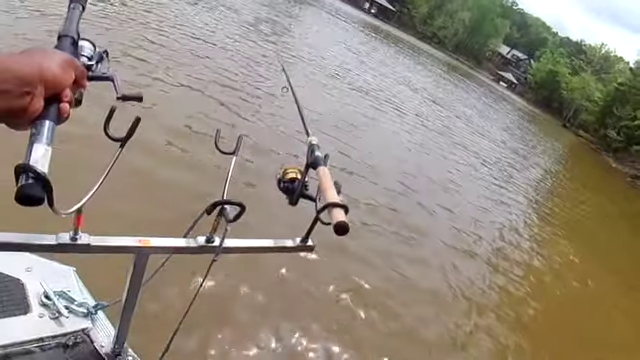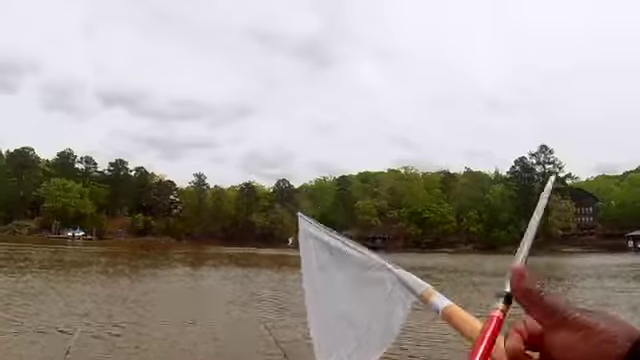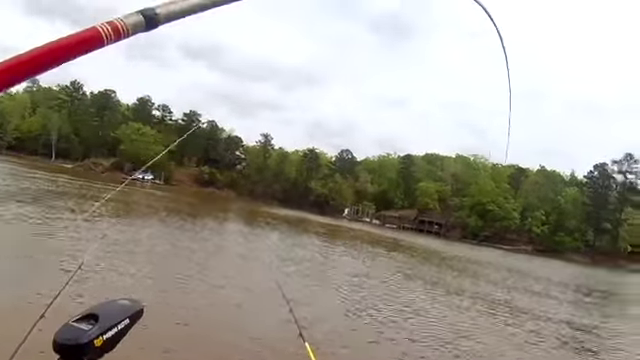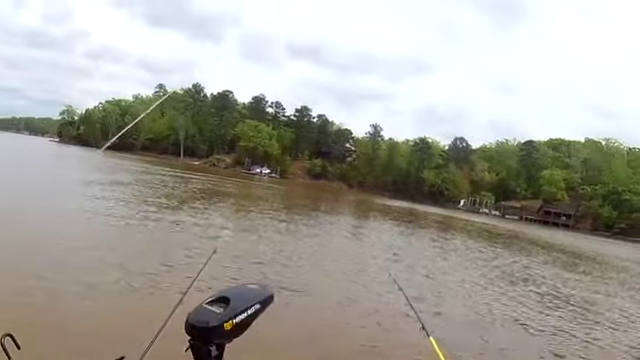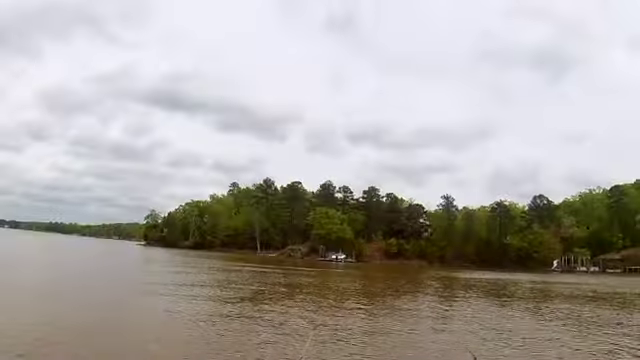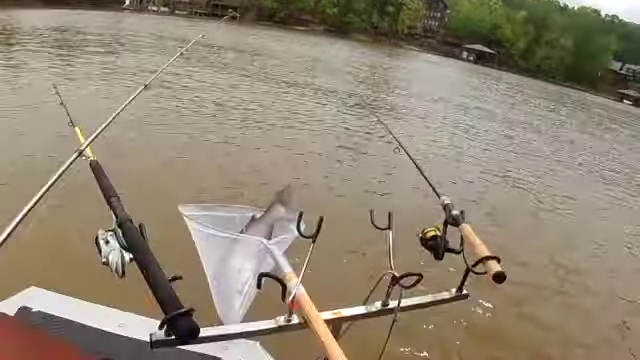Look at them, people. He's a nice fish. Don't get me wrong. He's still going though. There we go. Come on, Big Blue. I'm gonna put my net in the water. Get in there. Got him out of there. Big Blue.